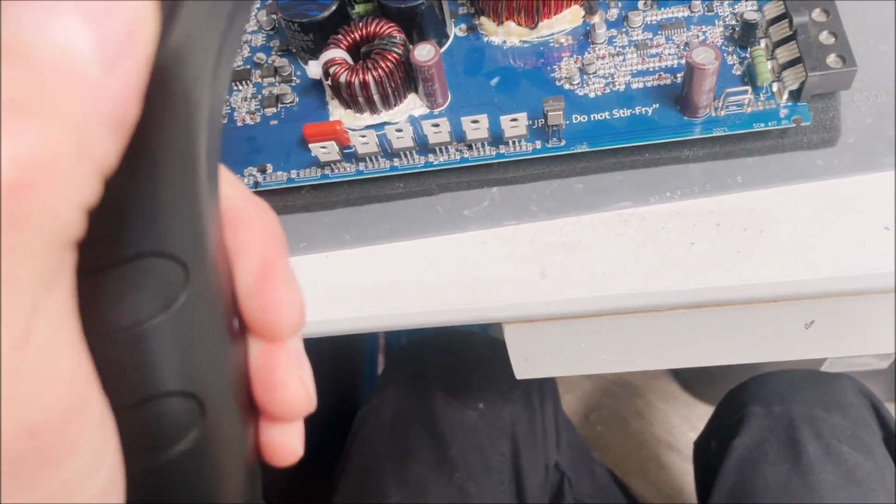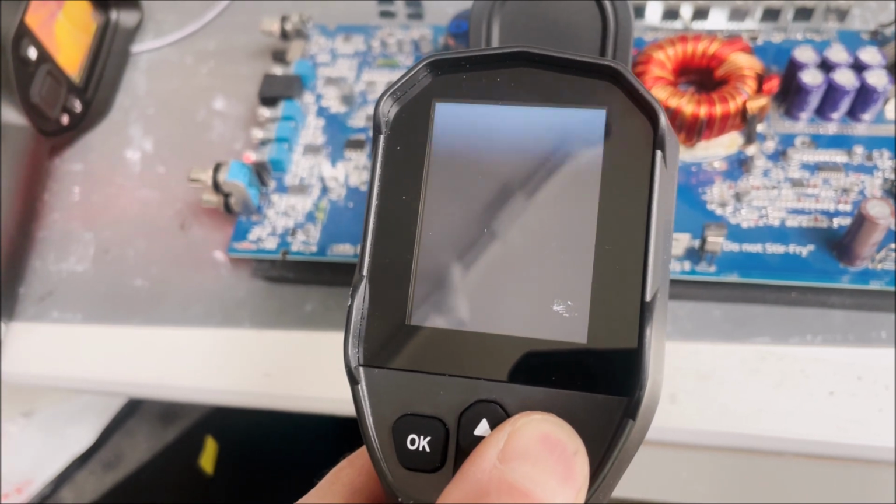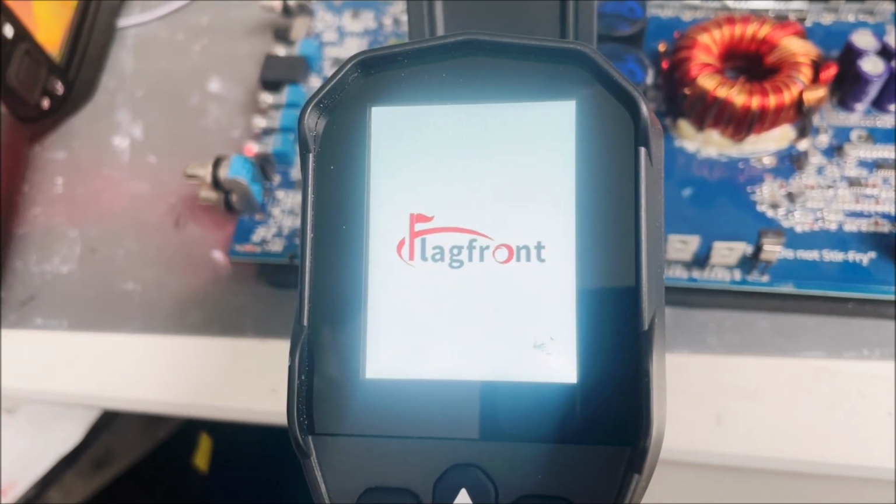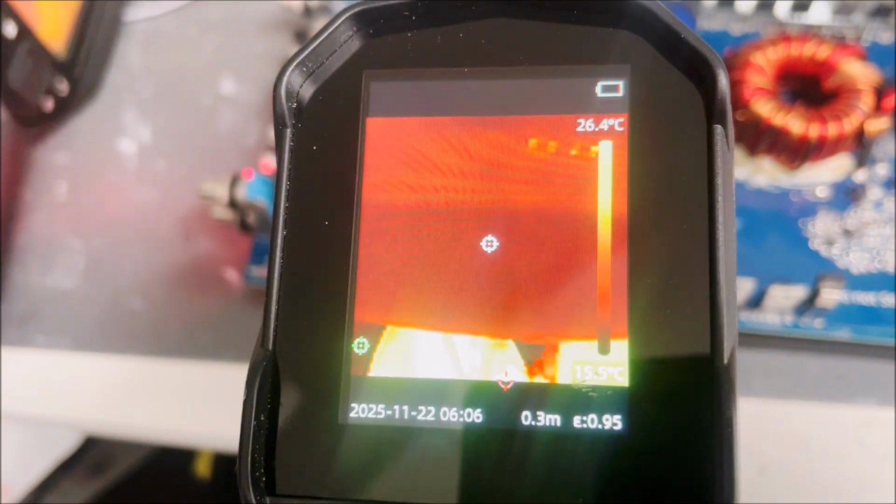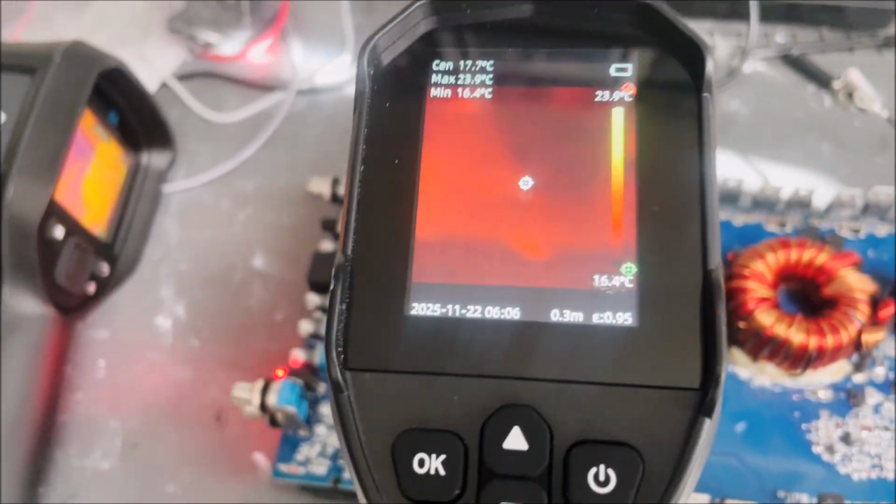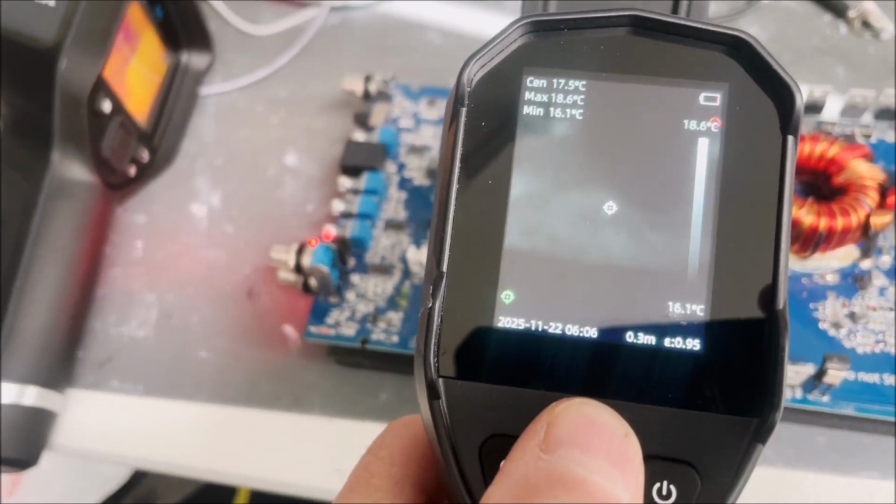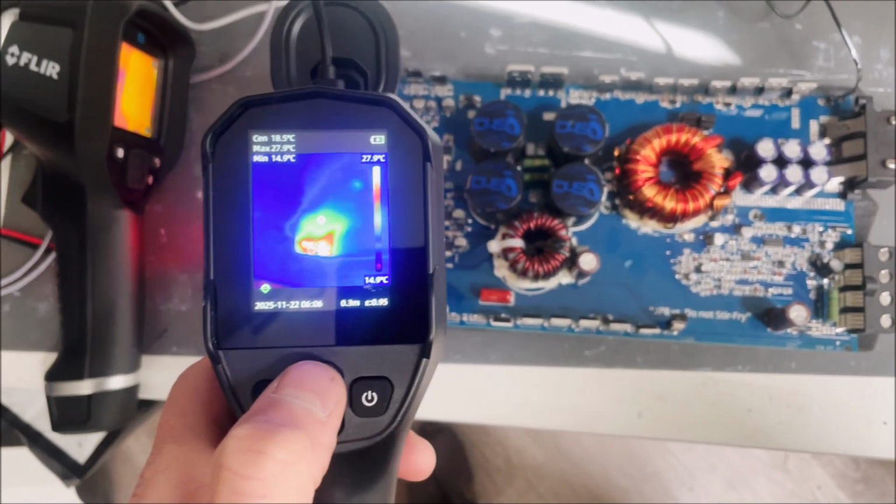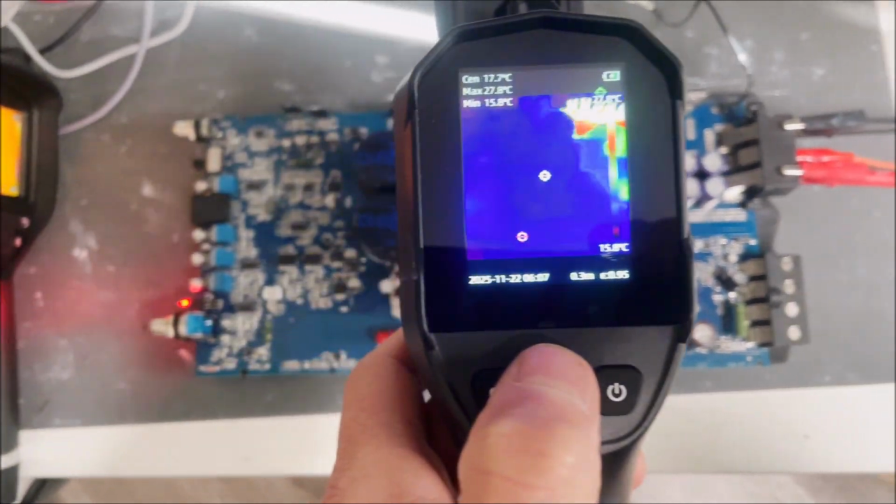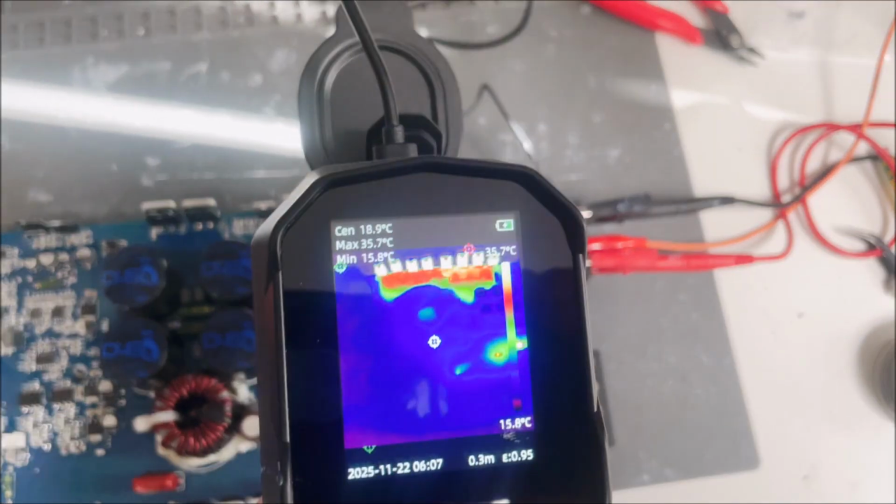So then you roll over here to the Amazon special. Right? And this is what you're looking at. We can change modes, different settings and stuff, and the FLIR gun does the same thing. That's awesome. So this seems to be one of the better modes, but it's just showing you if the components are dark. I mean, there's the transistors right there.